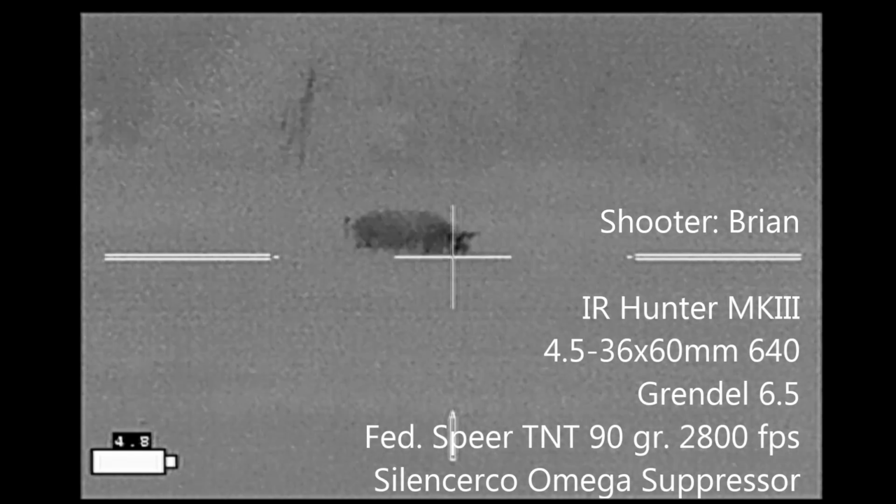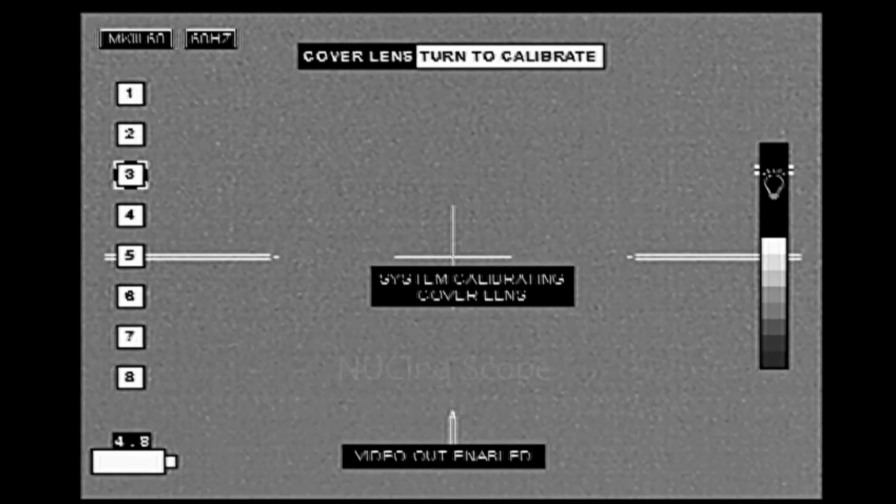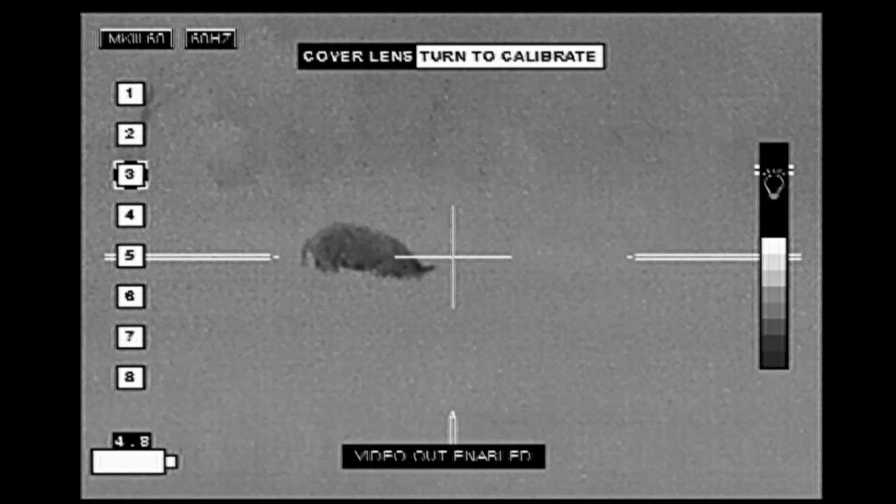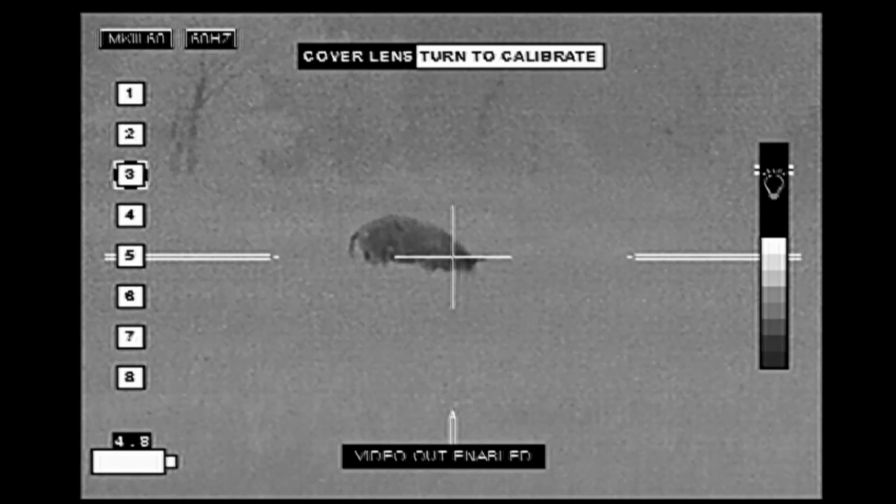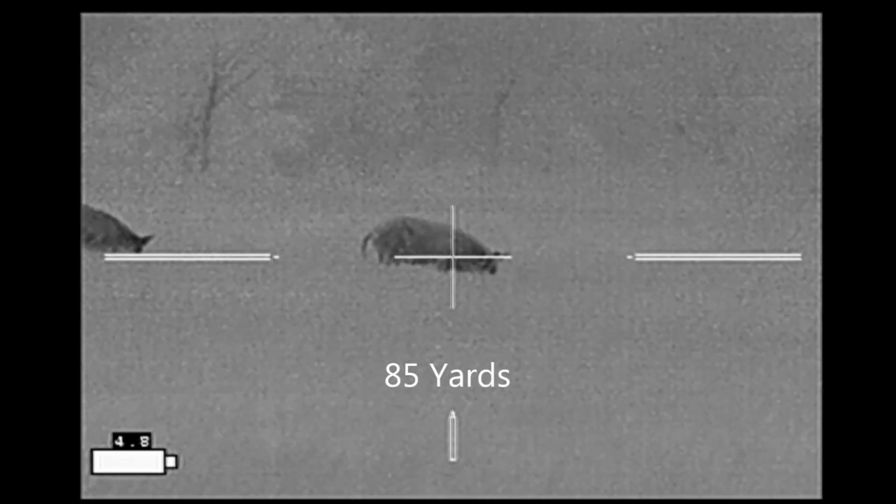Here I'm thinking I'm in a pretty good position, lined up on the hog on the far right. And since the hogs are facing to the right, I'm thinking the hogs are probably going to take off towards the right. As you saw with Kent's video, that just isn't what happened. Here we go. 3, 2, 1.